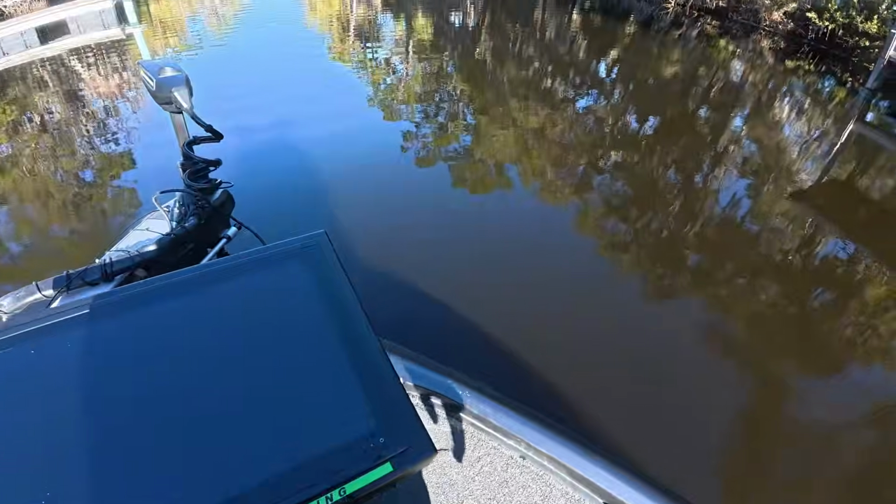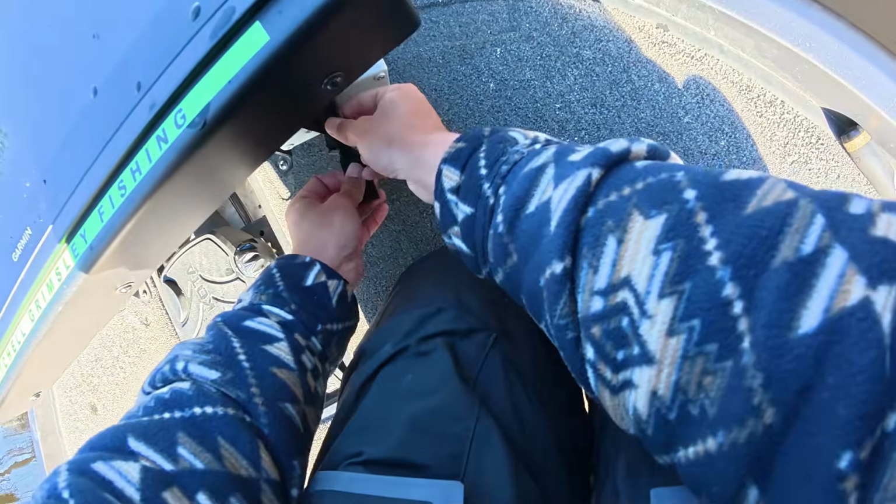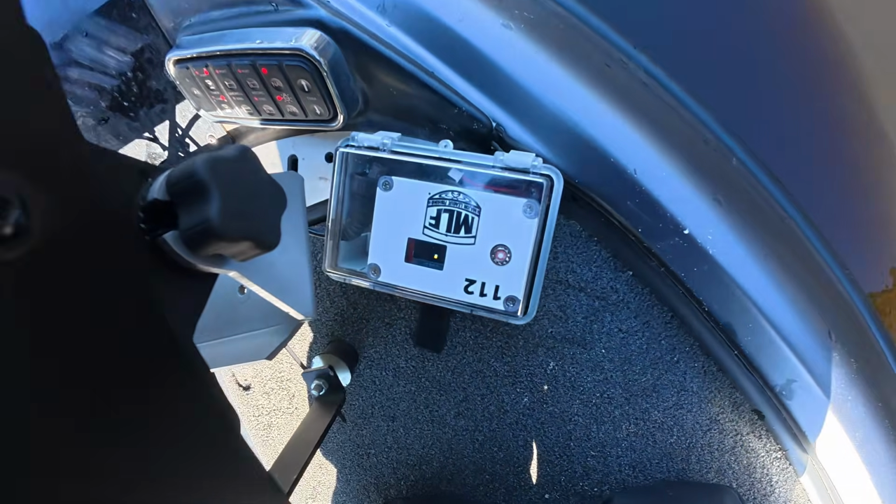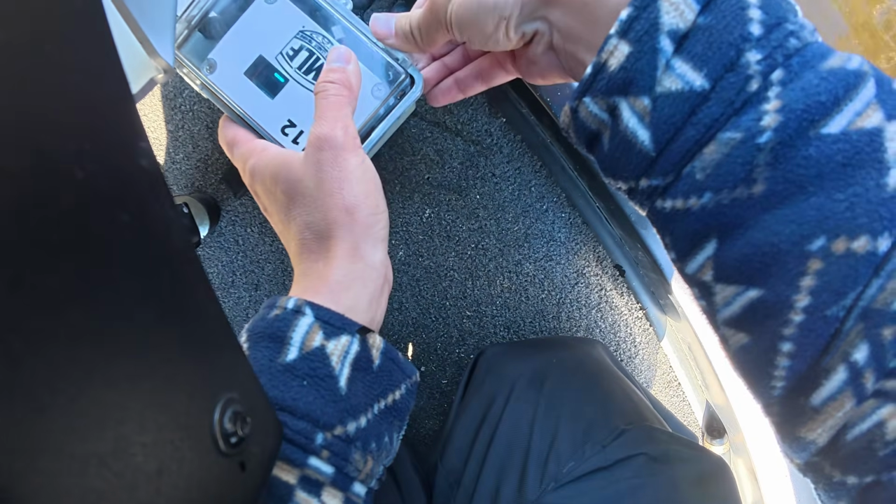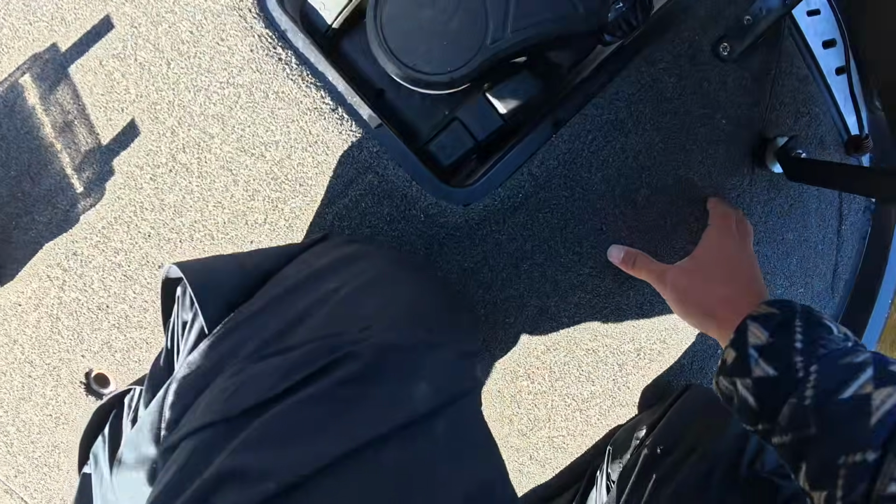Here we go, guys. So the system MLF has come up with. We're gonna undo this. We gotta be quick, not use all our time up. So you can kind of see this box, and then as soon as I open it, ready, go, the timer starts. I've got 3 hours from here to use my live scope.